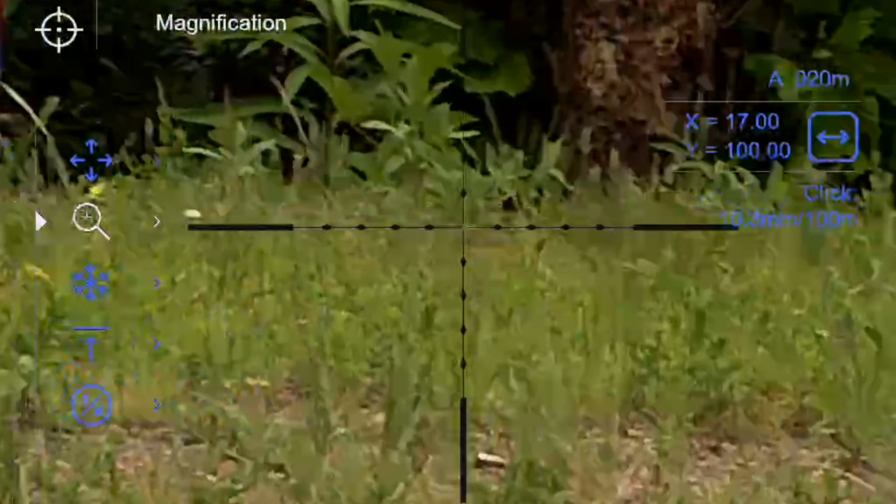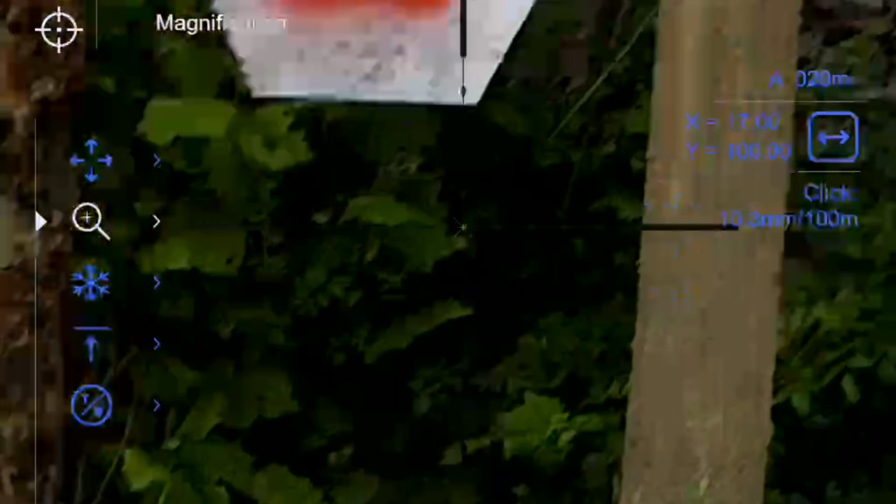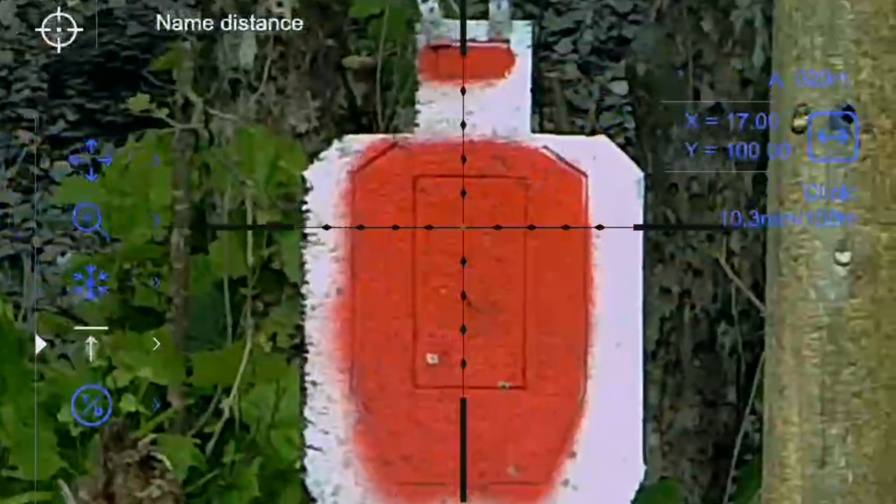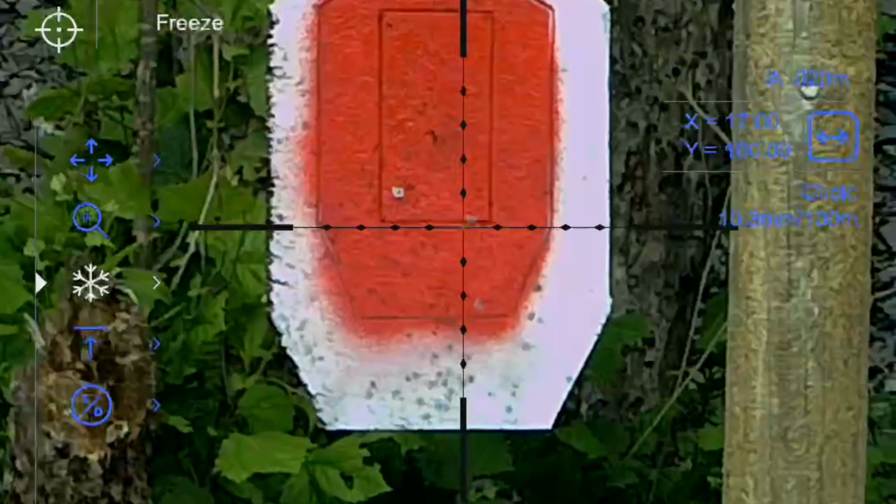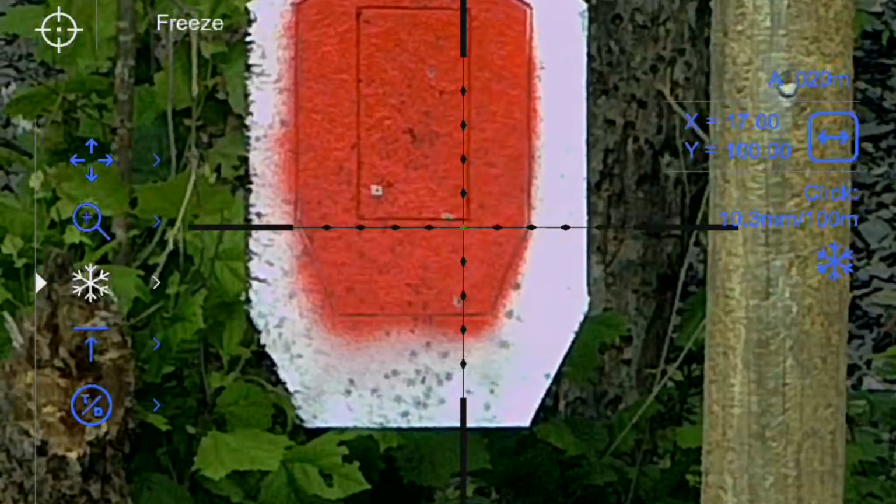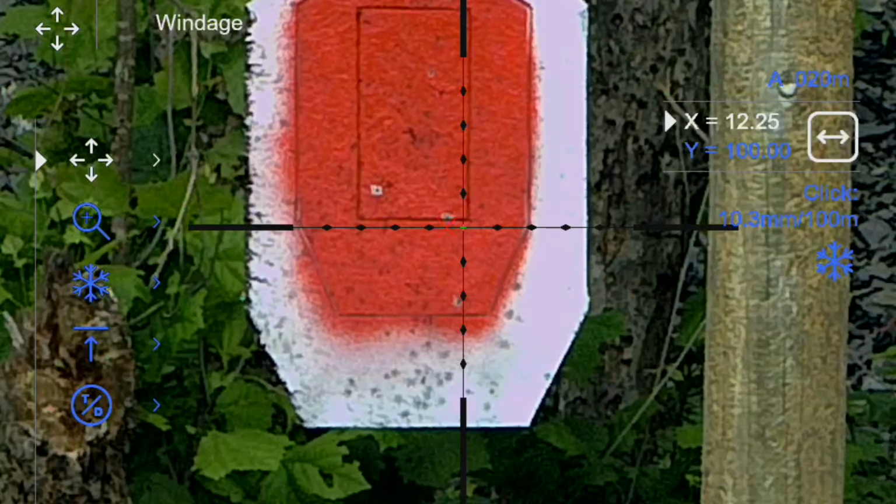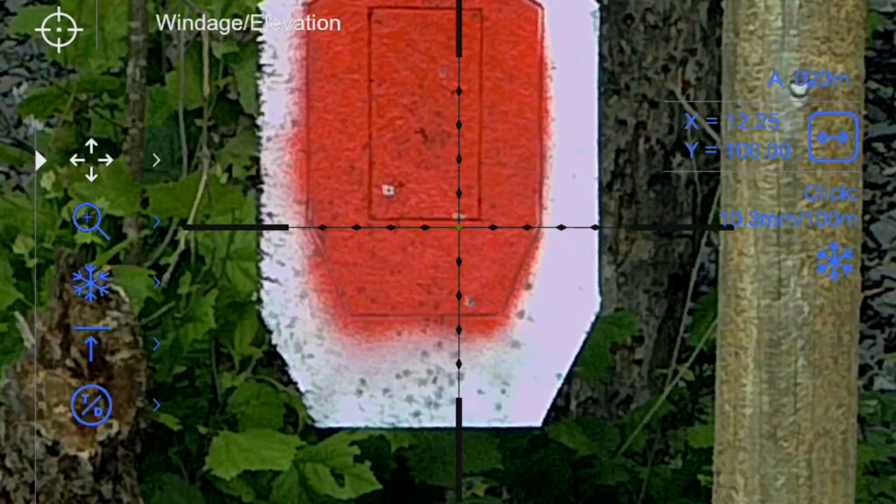Trying to get my bipod tightened up just for a second here. There we go. Our windage and elevation should be pretty decent now.